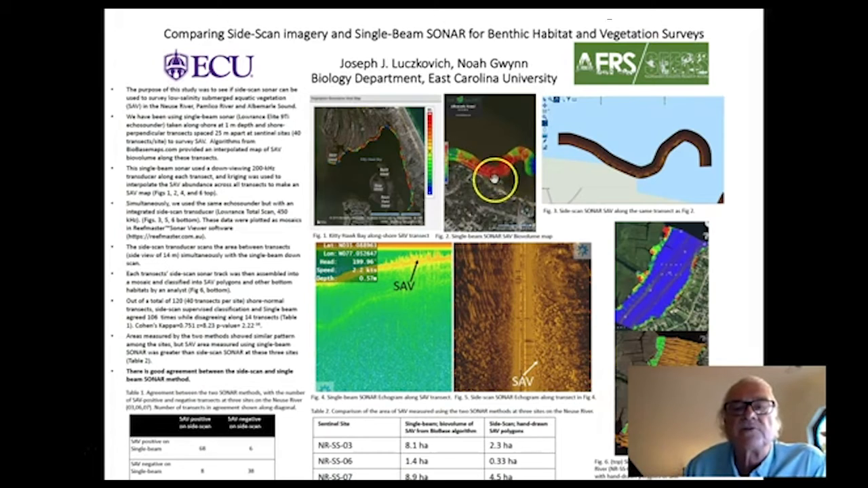In the picture shown here, where it's red, there is close to 100% biovolume of SAV. The side scan data, we use another program called ReefMaster to analyze it, and it shows also variation in the side scan data along that same exact transect. So where this is very red and indicates in the single beam sonar that there's a lot of SAV, you see a lot of SAV on the side scan as well.